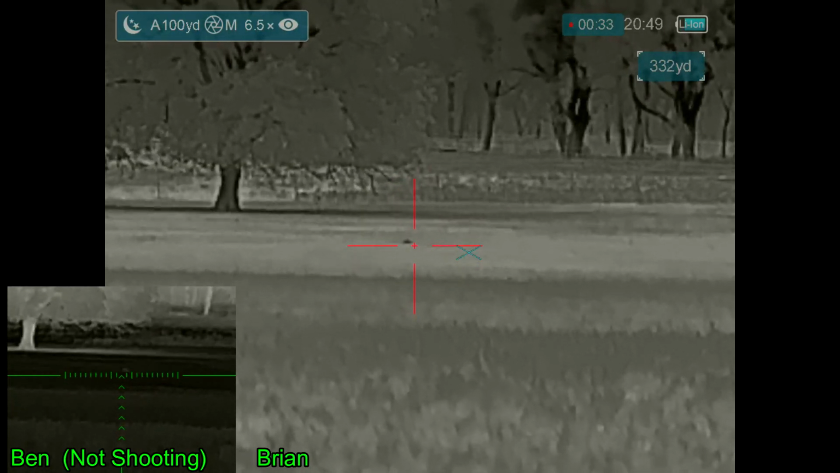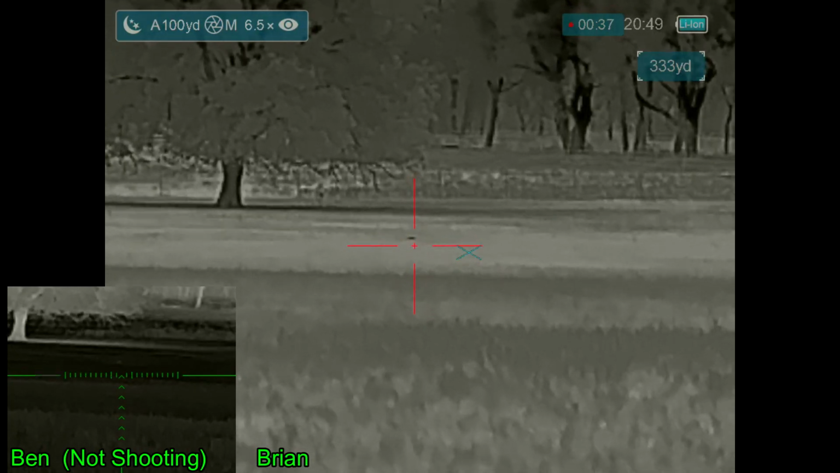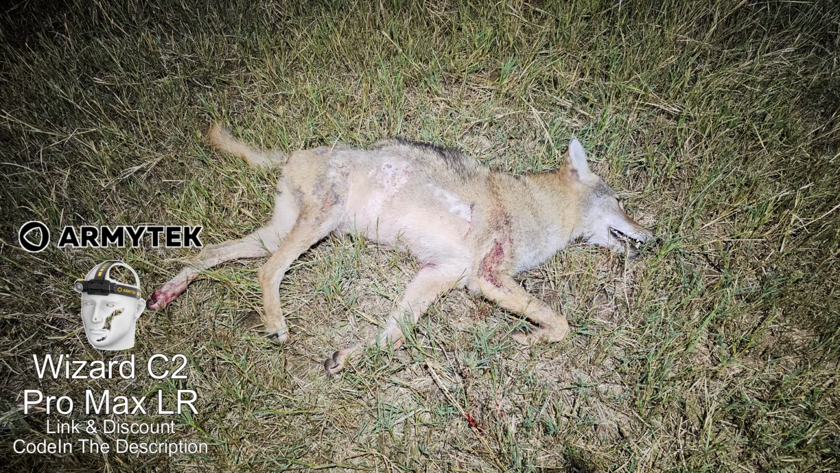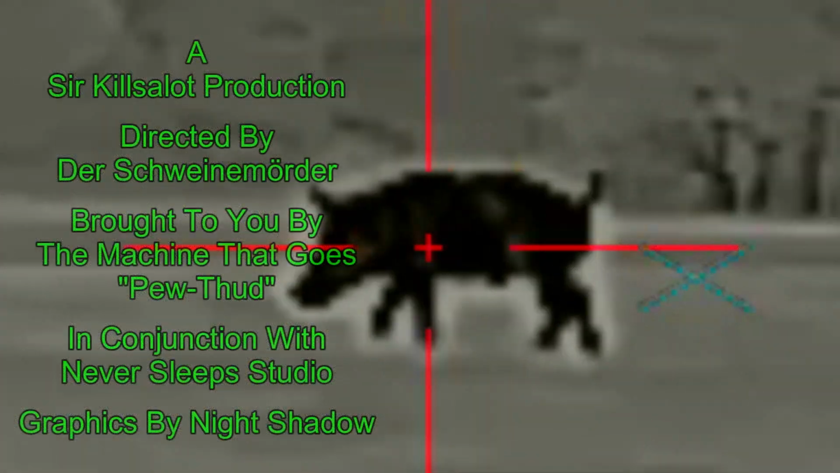Oh, wow. Nice shot. Down he goes. That's about a 270, 275 yard coyote. And a 60-yard run. And he was a mangy sucker, as we could plainly see with my Army Tech Wizard C2 Pro Max LR headlamp that I am using. And we didn't touch him. Yuck. Whoa.